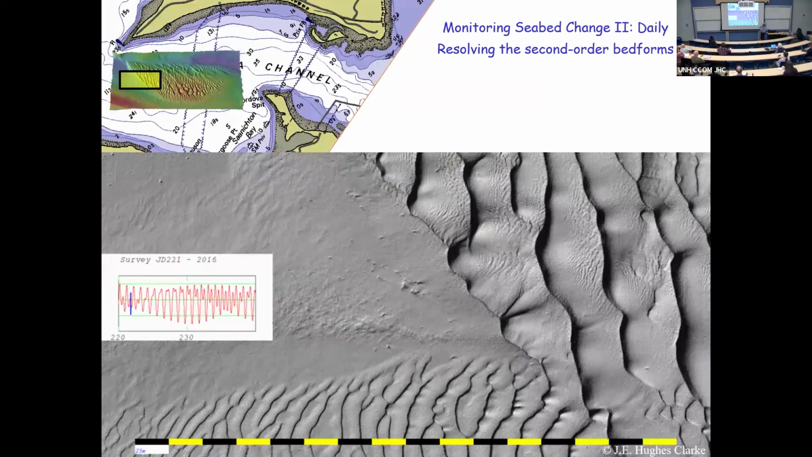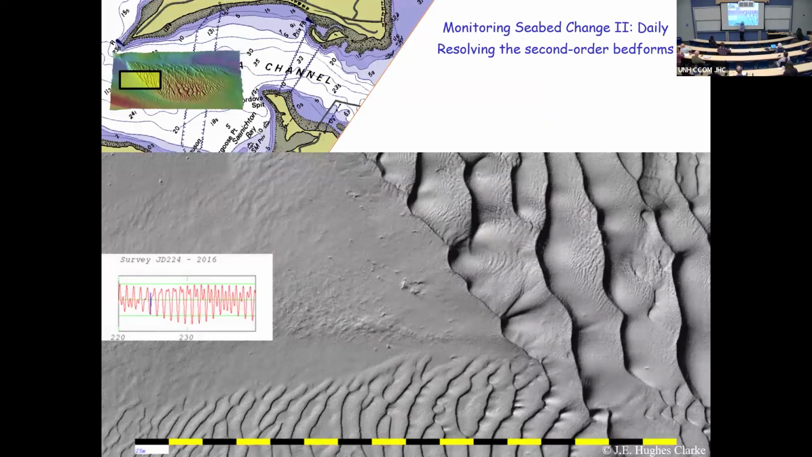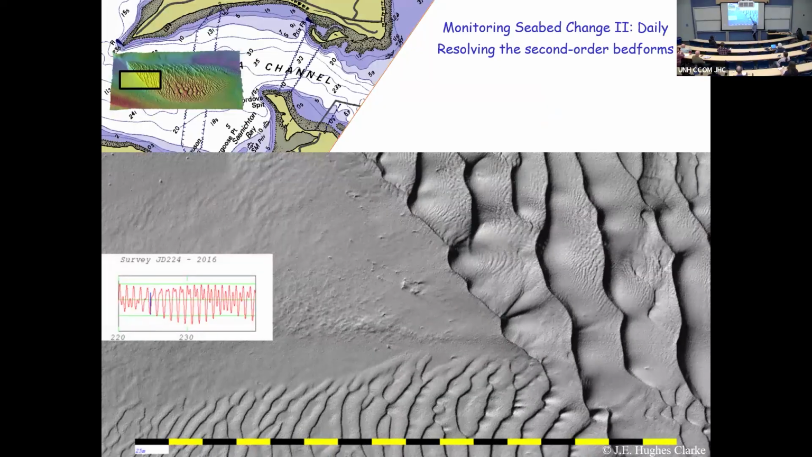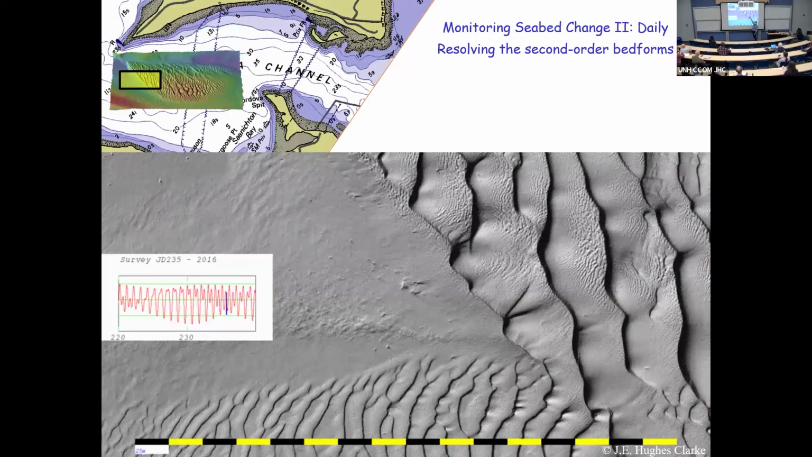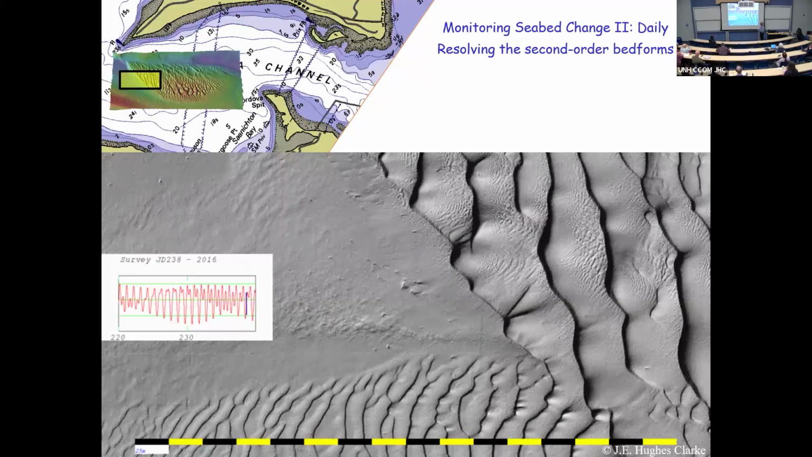So if you're operating, this is one of the West Coast bedform fields, repetitive surveys. You can see we're going neap, springs, neaps. And now, with improved multi-beams, we're not just seeing the big bedforms migrate, we're seeing the smaller dunes on the back of the bigger dunes. So you can really get a good feel for the residual sediment transport.